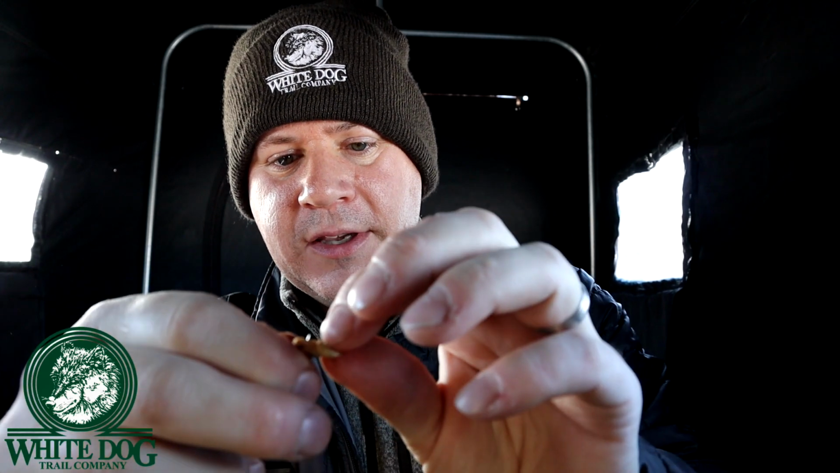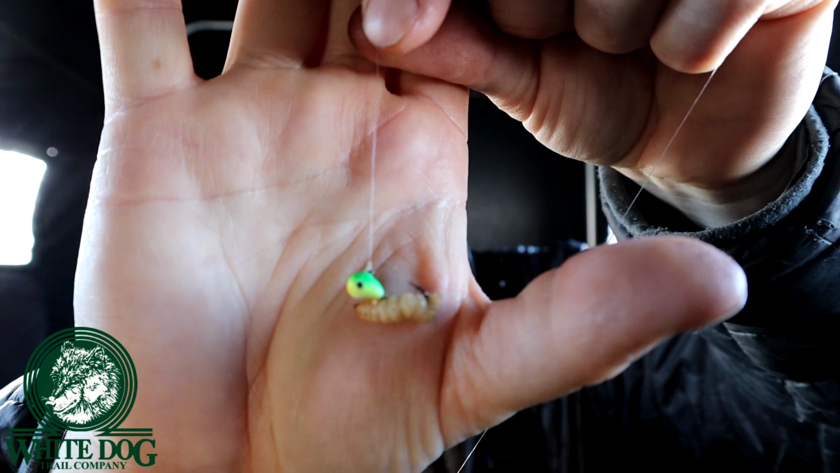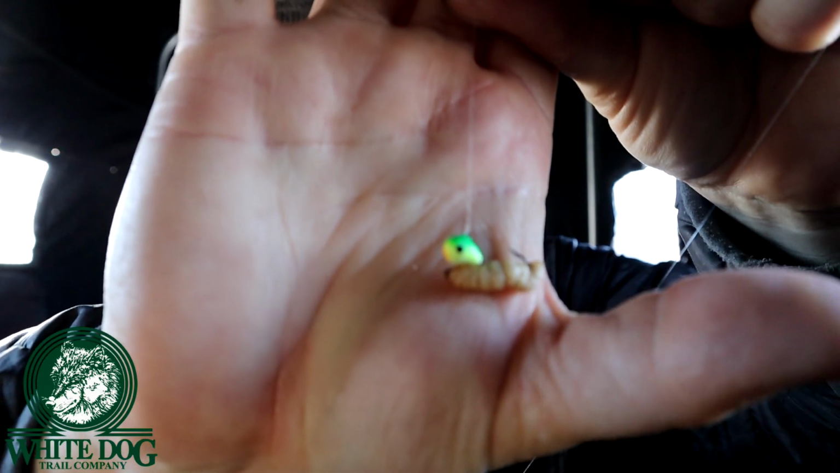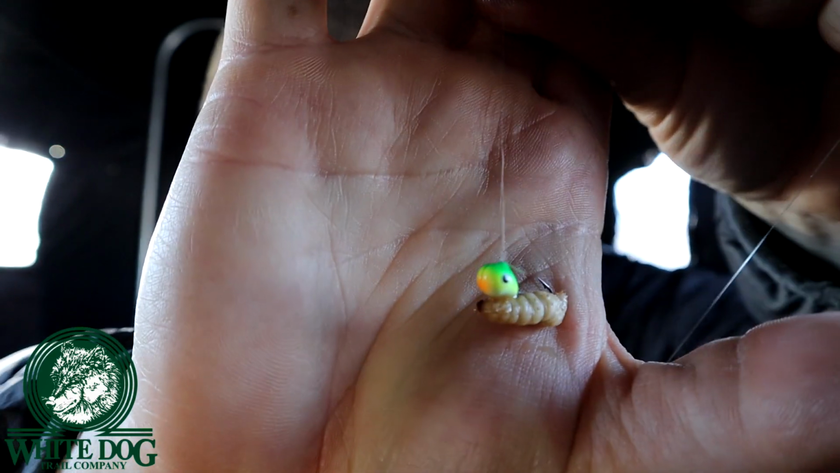Put the tip through one end, and you basically just feed it on and poke it out like this. So at the end of the day, I basically want something that looks like that. That one's a little bit rough, but what I found today was the fish were not quite as active, and so getting them to bite on this was a little bit tricky.